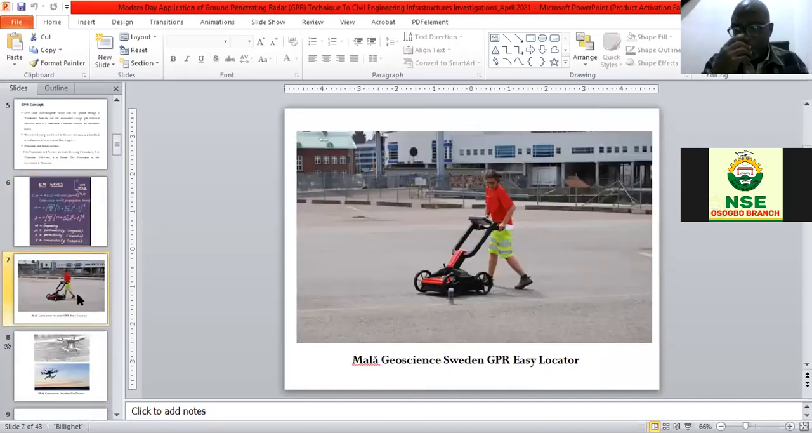Here is a picture from Mala Geoscience, Sweden. This is the monostatic equipment, and you can see here, when I said it's on a wheel, we tested one in Lagos today. We brought one to Lagos from Sweden, and we tested it, and it's working very fine. And here, this is the antenna.